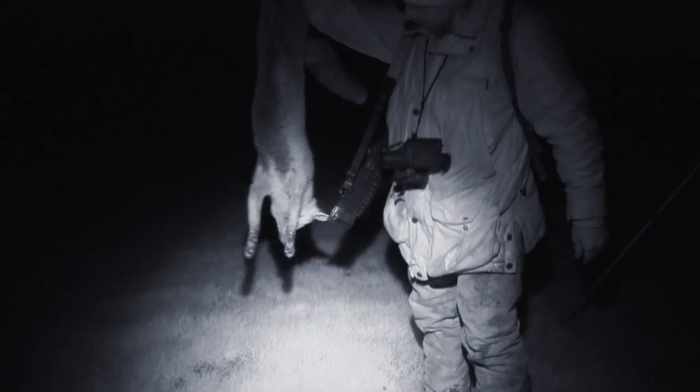I'm using Deerhunter clothing. I'm quite a fan of that. We're using a Ridgeline jacket because the weather's pretty cold at the moment and the wind's just started picking up as well. Deerhunter trousers as well, again, served me well. Hat, yeah, Deerhunter's good gear, I like it.